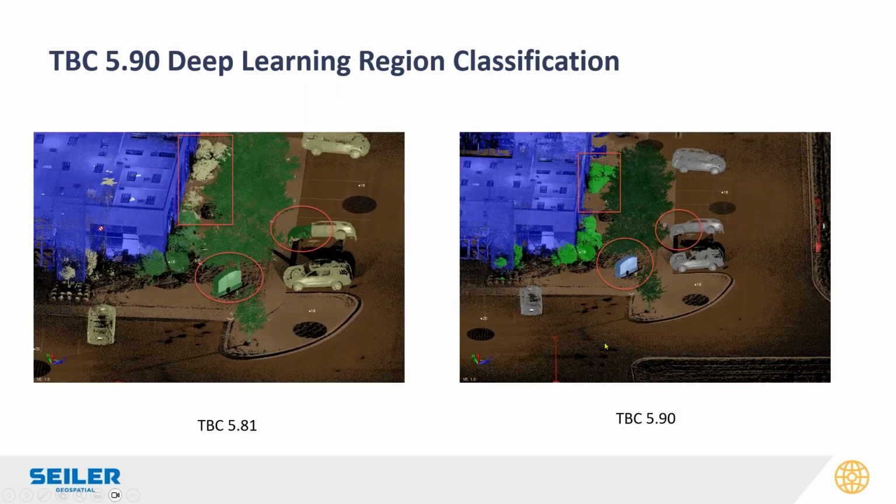They did improve the automatic classification in TBC 5.9, and you can see the differences between the older version and the newer version, and it's actually improved since 5.9 as well. I've noticed that every version it seems to do a little bit better job of separating objects that are almost merged together in a point cloud, like that sign was in the tree originally there.